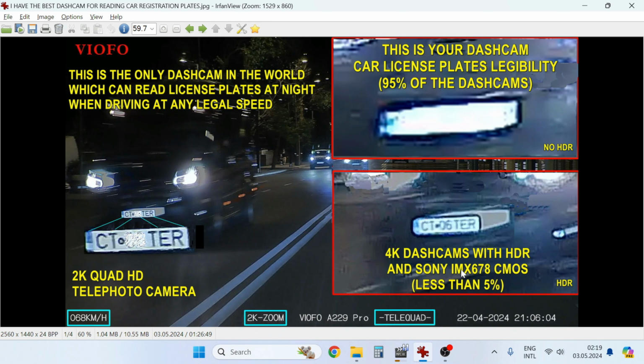This image sensor is great because it is the biggest image sensor used in a dashcam. To capture a license plate and many details, you need a bigger image sensor. So it's not only about the resolution, it is also about the image size of the sensor, and this is the biggest sensor used in any dashcam until now.